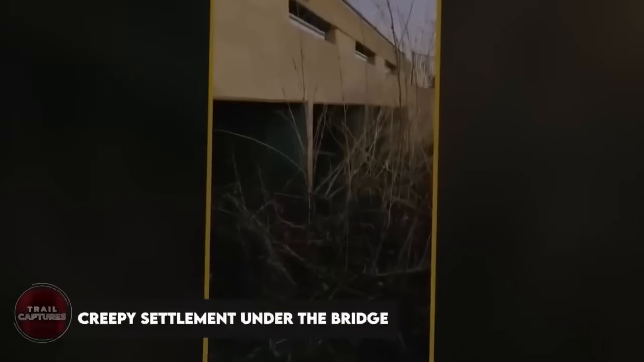Creepy settlement under the bridge. In this blurred video of an underbridge settlement surrounded by thick-grown vines and wild bushes, an observer witnessed something weird. To find out the cause of this unusual activity, the man sets off on a journey to find out the truth about these vague movements.